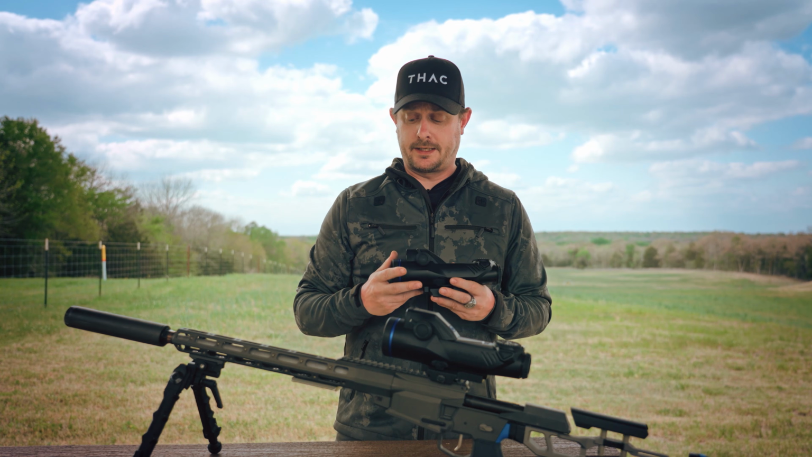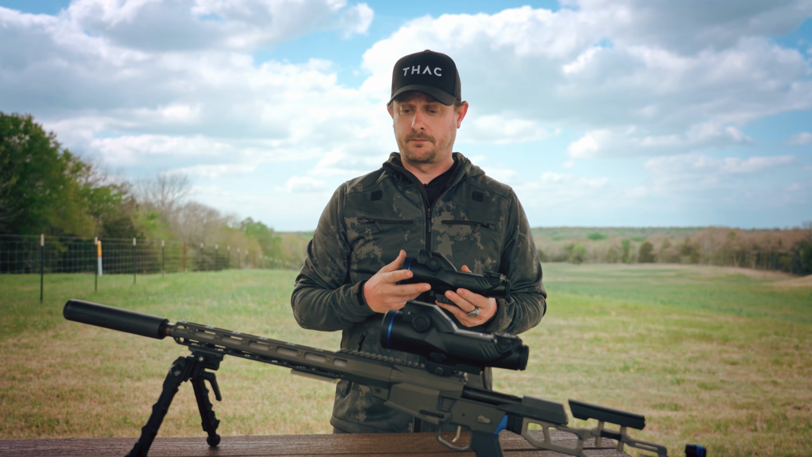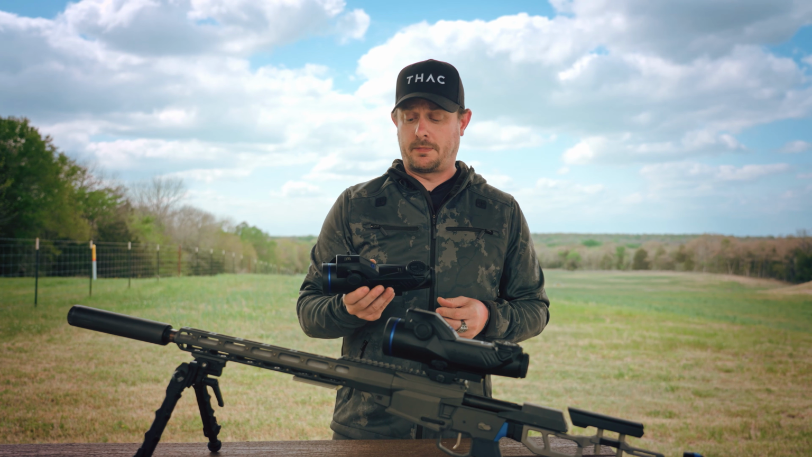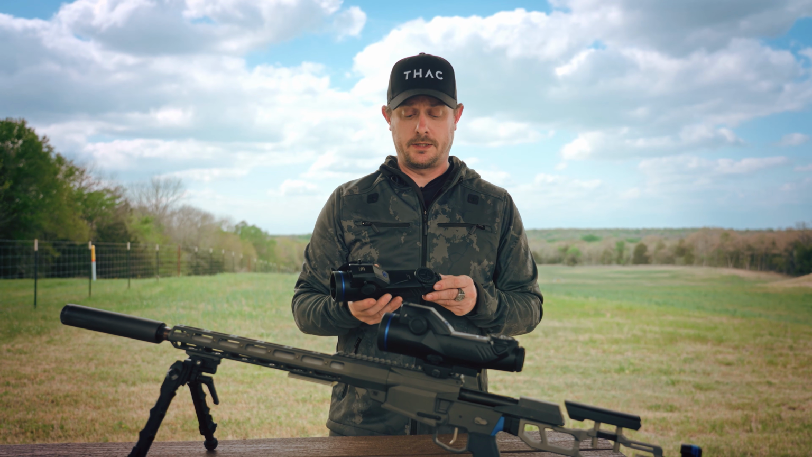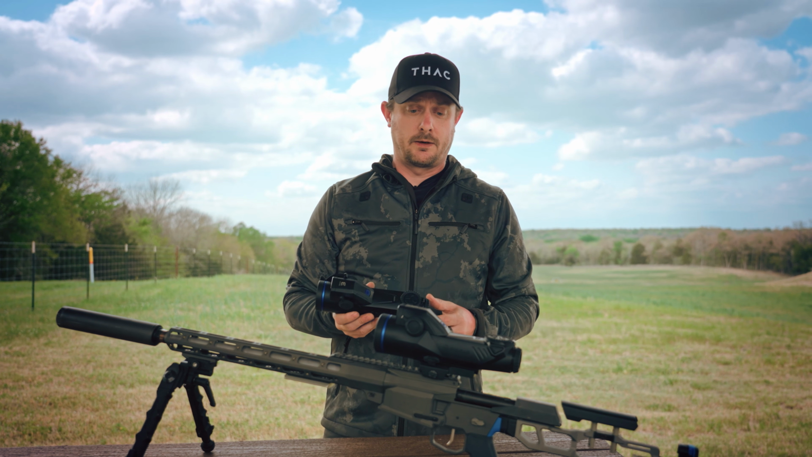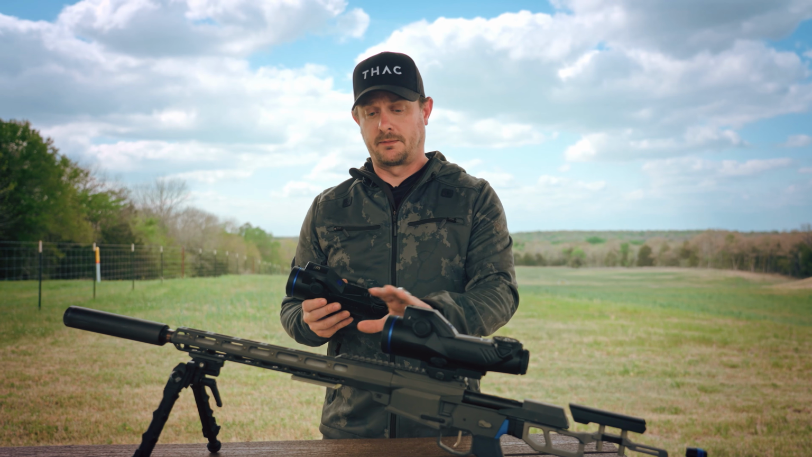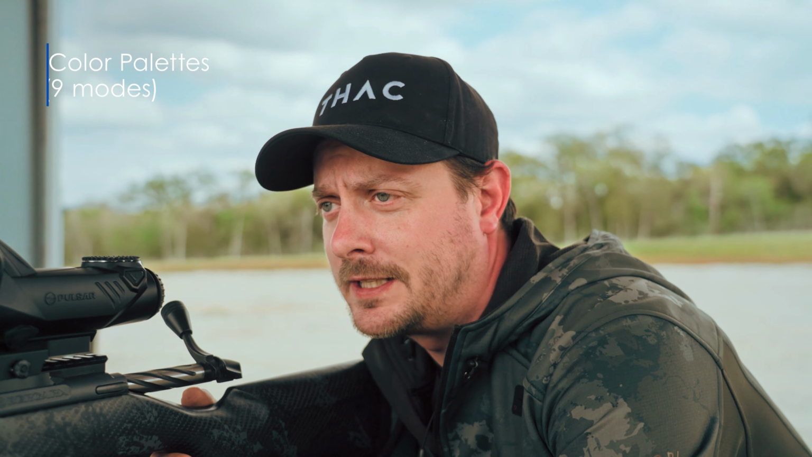Weight-wise, less than a kilo. I think they're running around 700 grams without the battery. But yeah, it's really compact, very easy to use, very intuitive when you get to know it. Eye relief is a little bit shorter than the 60 series and works really good on a platform like this or an AR system.